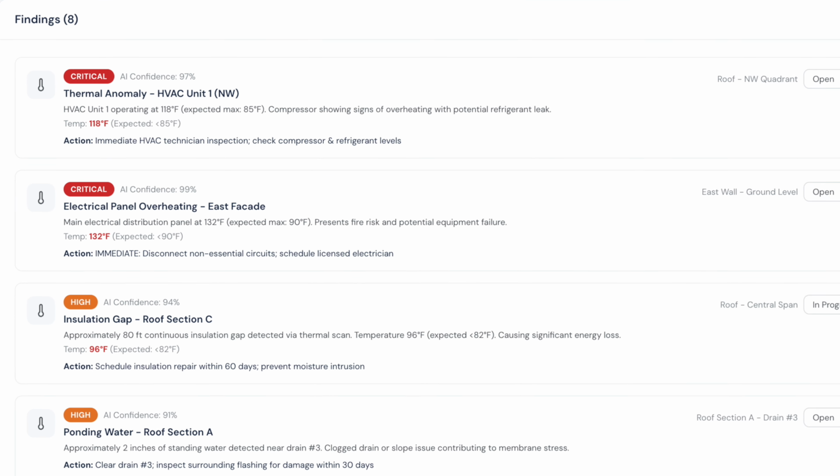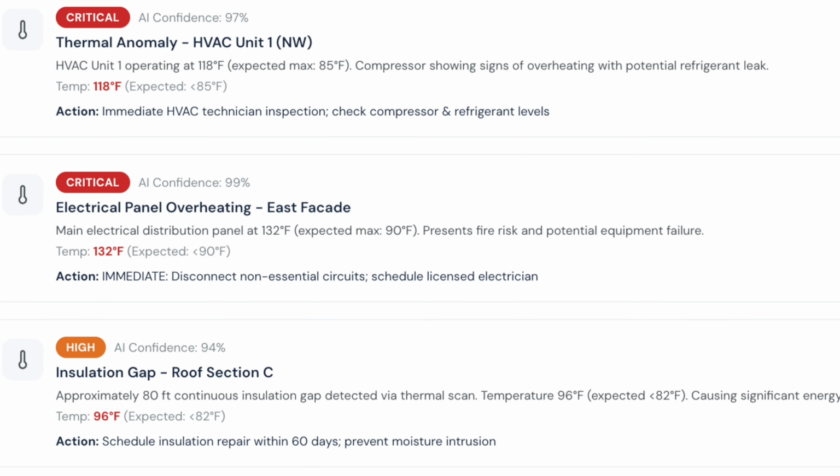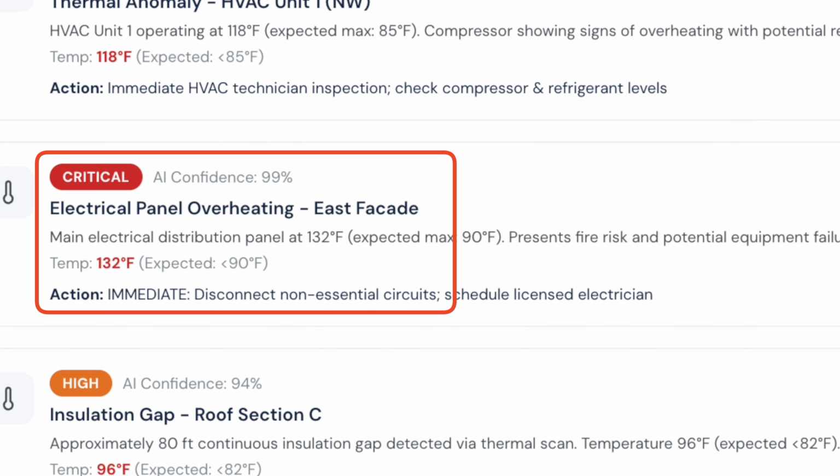This was the highest severity finding, 132 degrees on the main electrical panel. Safe threshold is under 90. That 40-degree delta puts this in the immediate risk category. The recommendation is a licensed electrical inspection within 7 days, not at the next scheduled maintenance cycle. Within 7 days. This is the kind of finding that rewrites a maintenance budget overnight.